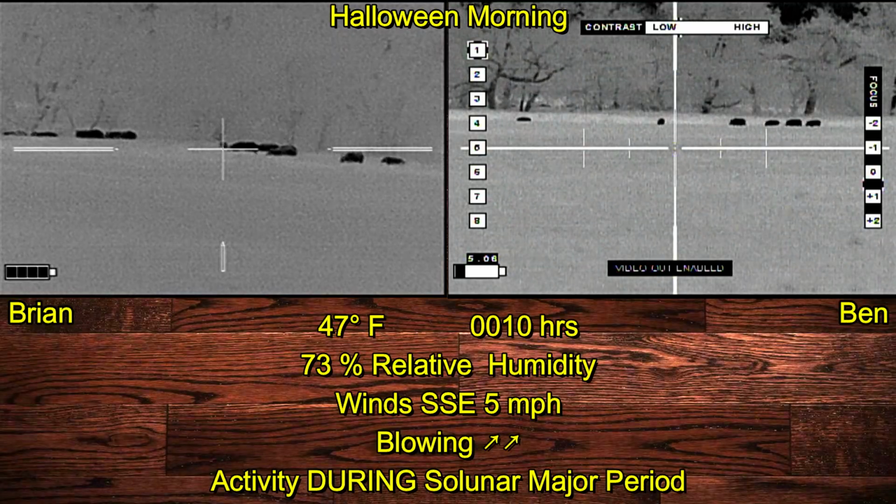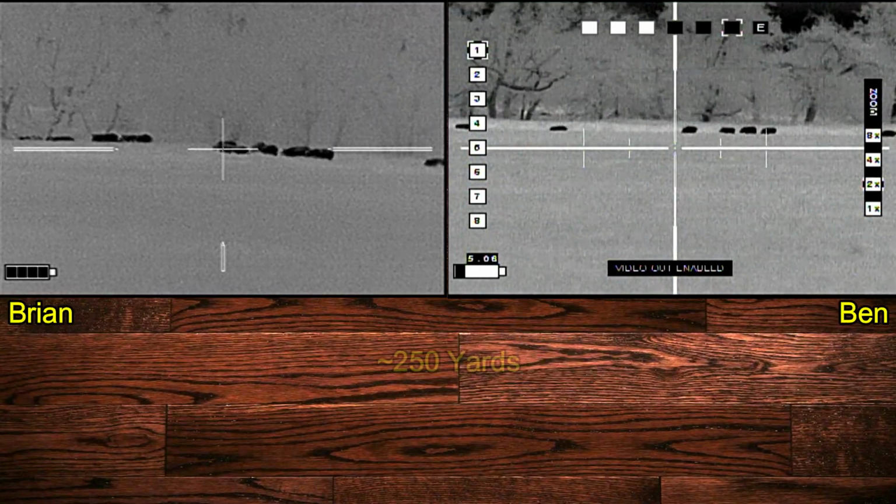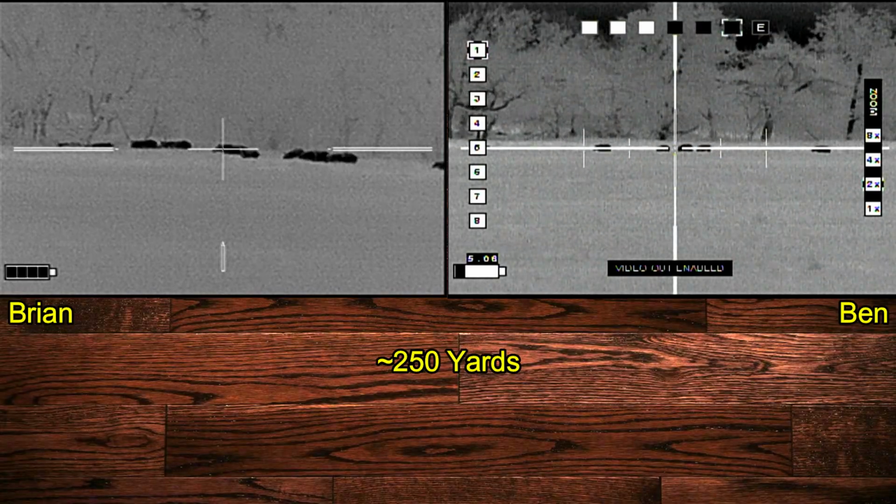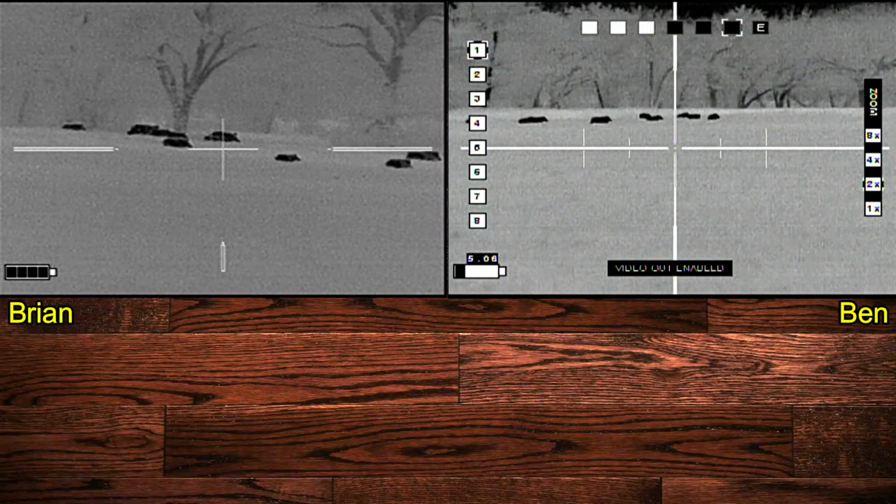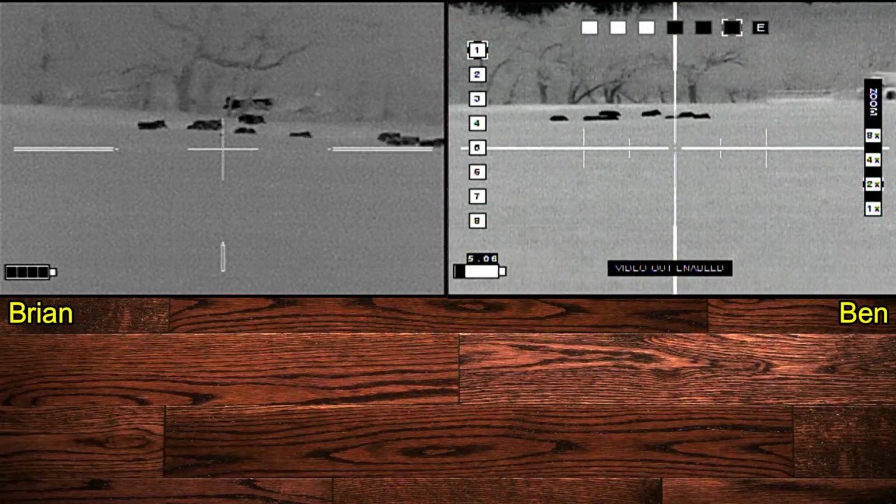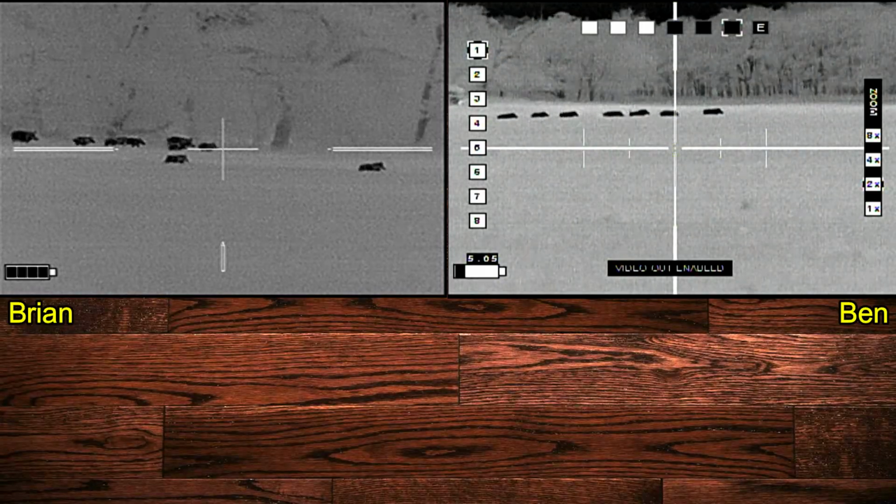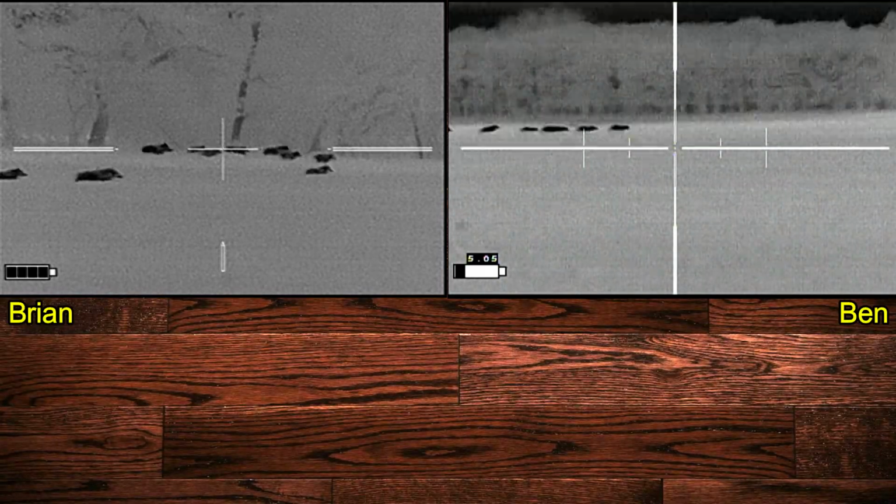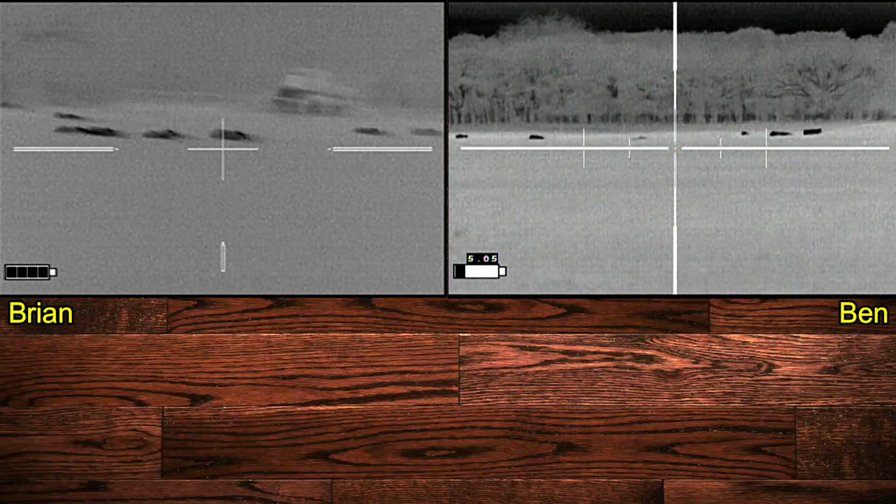Okay. You ready? Ready. 3, 2, 1. Watch your cattle. Ben is seeing these objects before I do, and avoiding them. Watch your tractor.